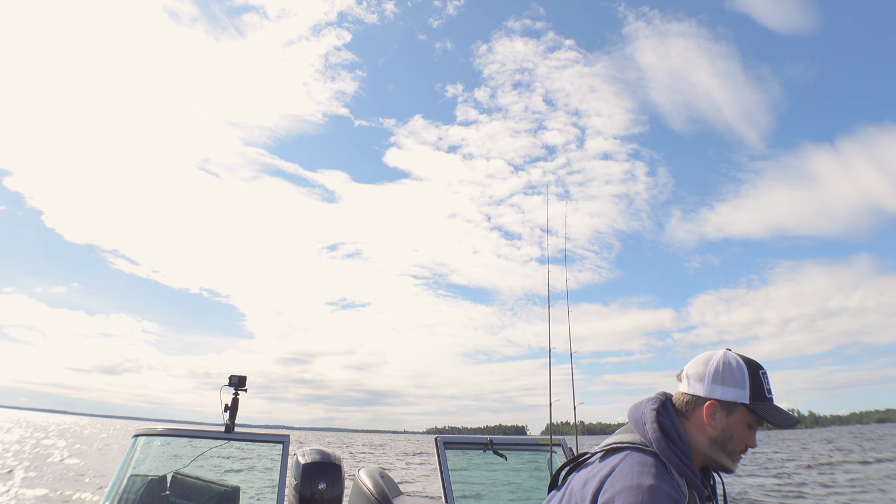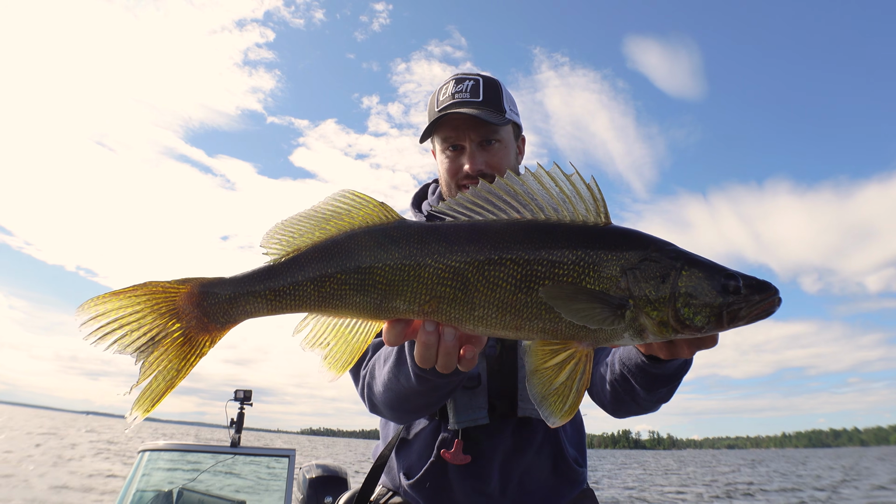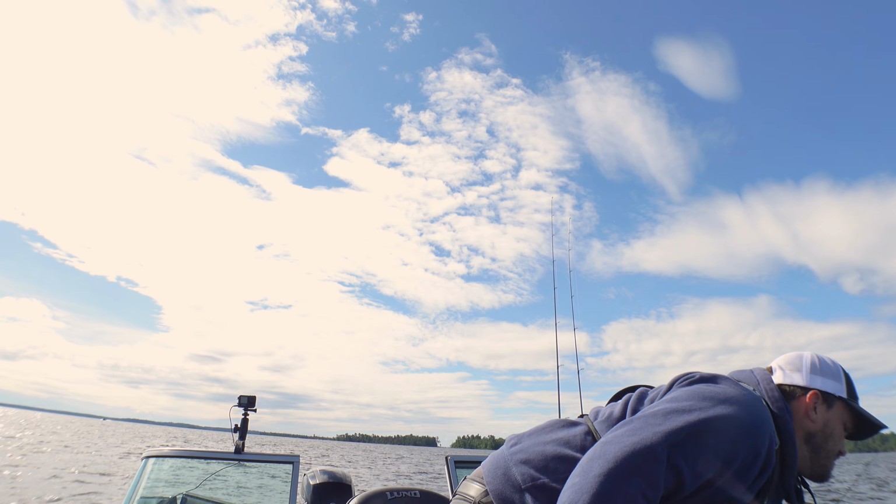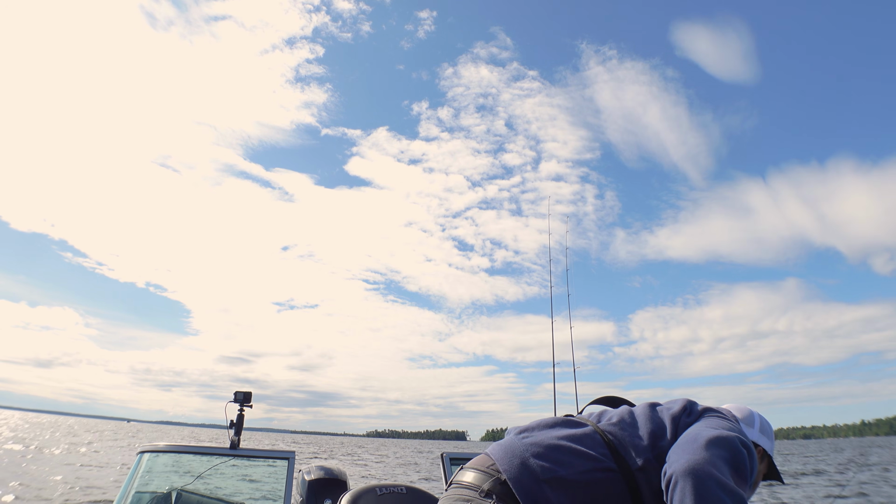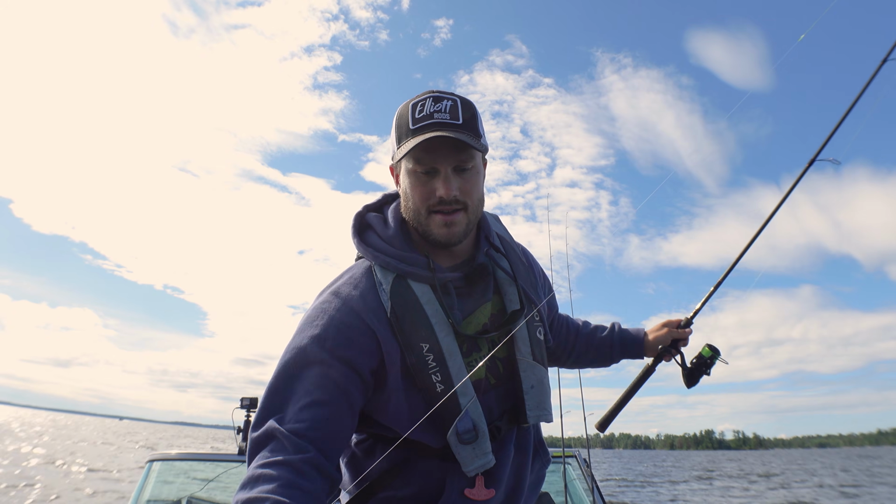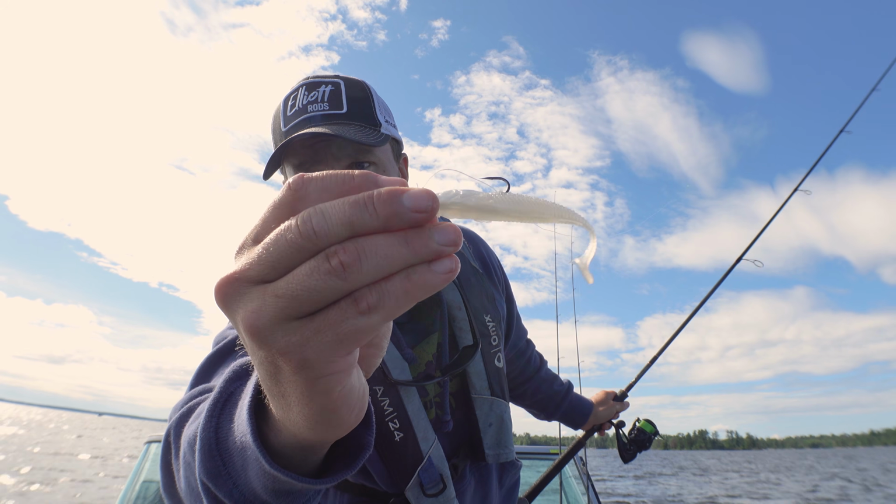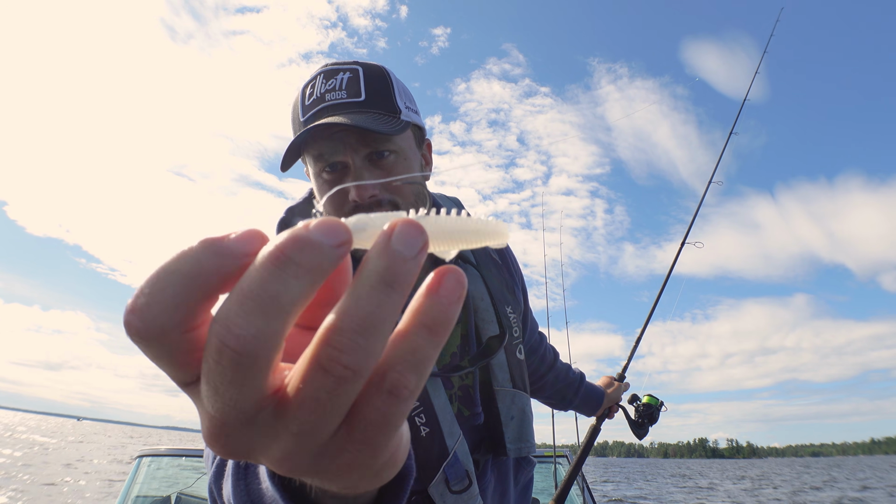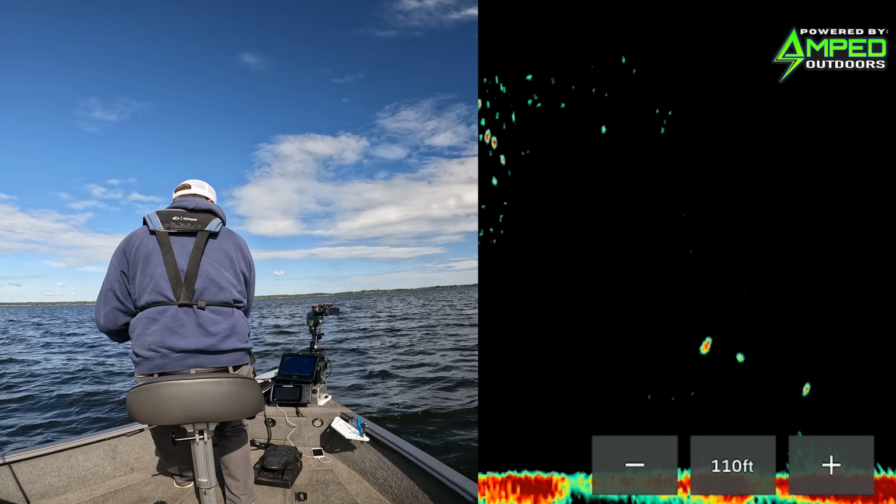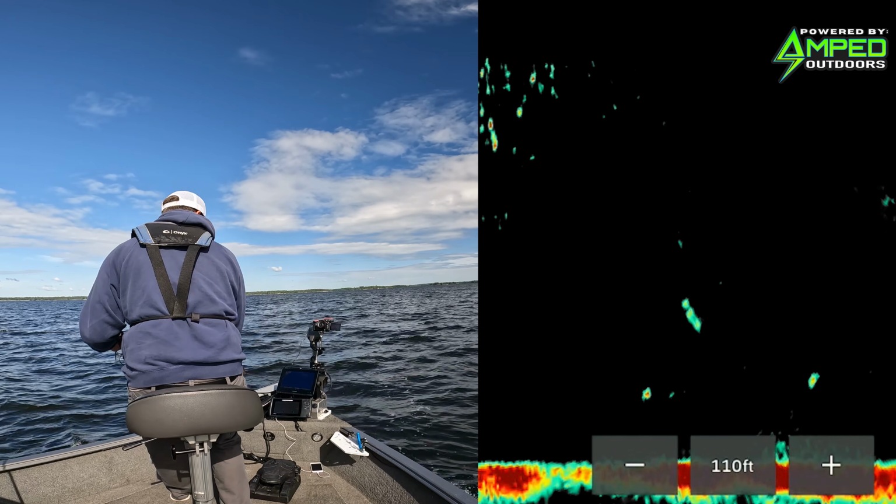I'll show this one off, kind of show you what I was using again. Another solid fish. Try to get in the frame there. Man, this one is probably mid-20s. If we get a really big one, I'll measure. But this has been the deal for those suspended fish. This is a 1/2 ounce Smeltinator jig with the 4-inch paddle shad by Norfin. And man, you could see that as soon as that thing turned on, it was just crushed.